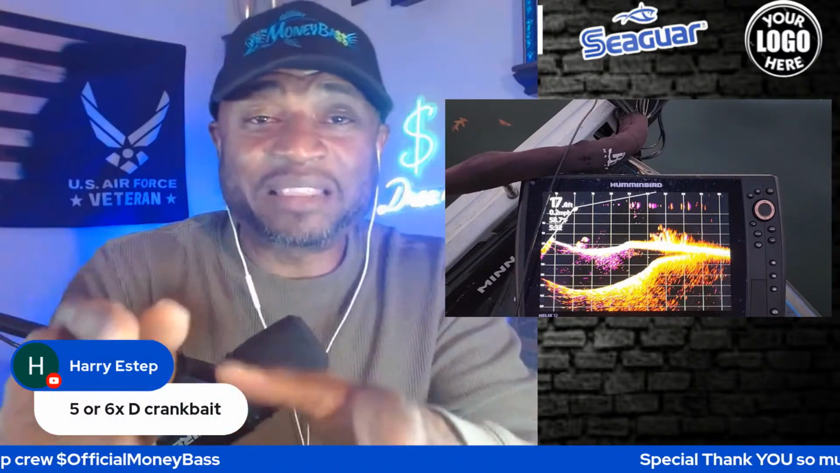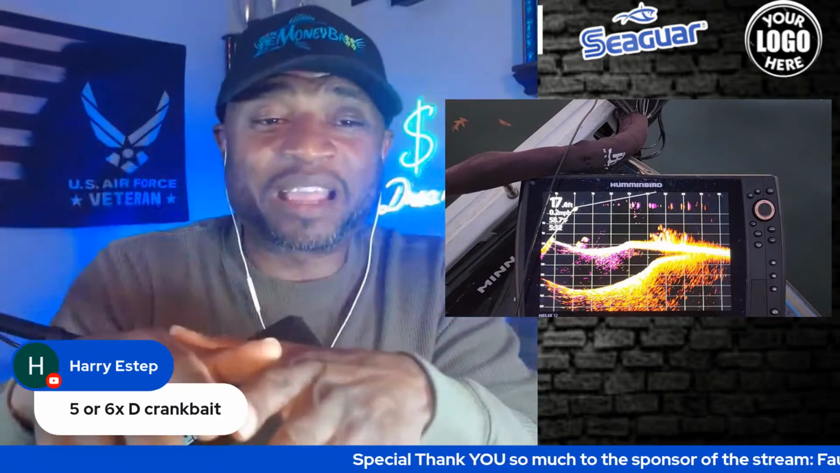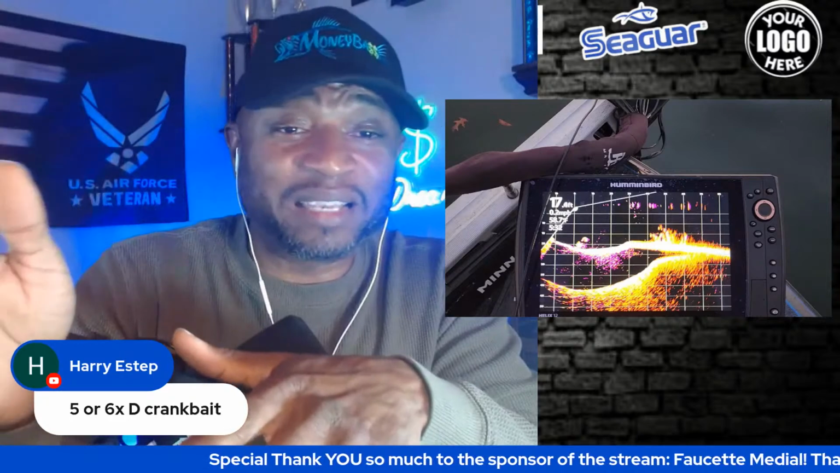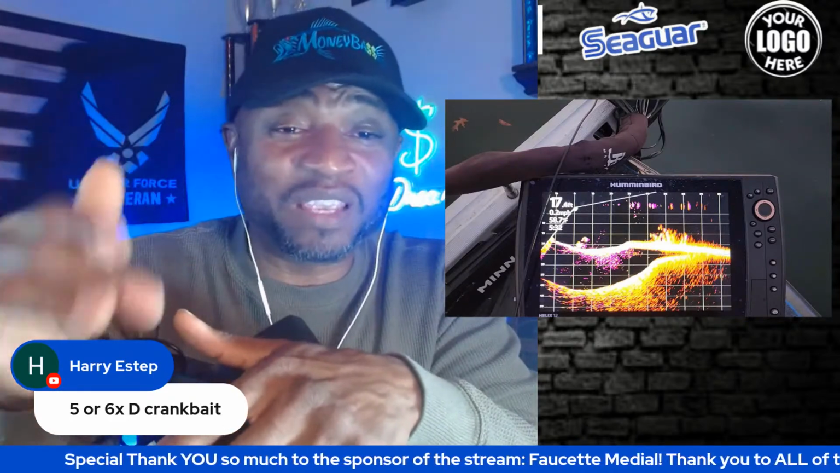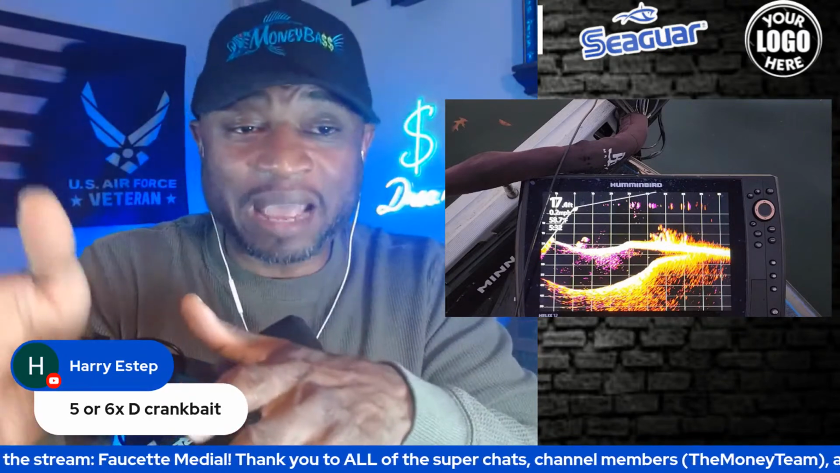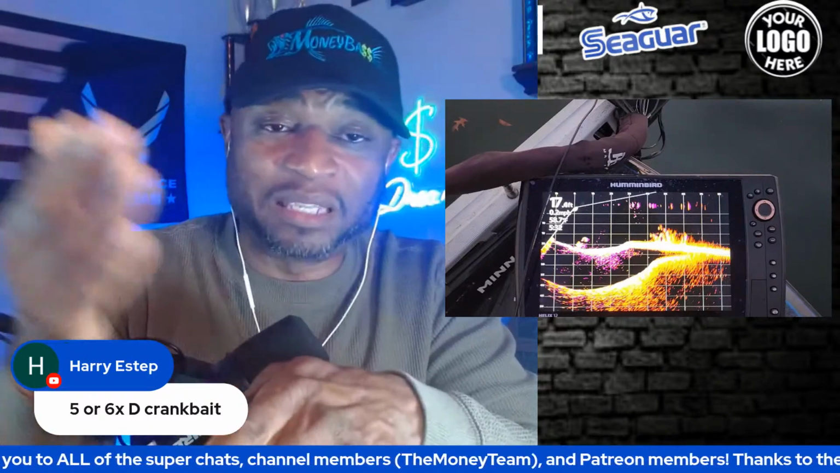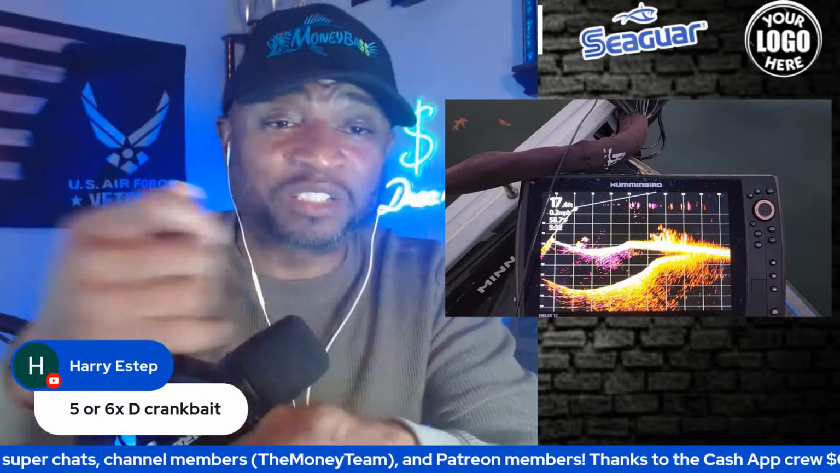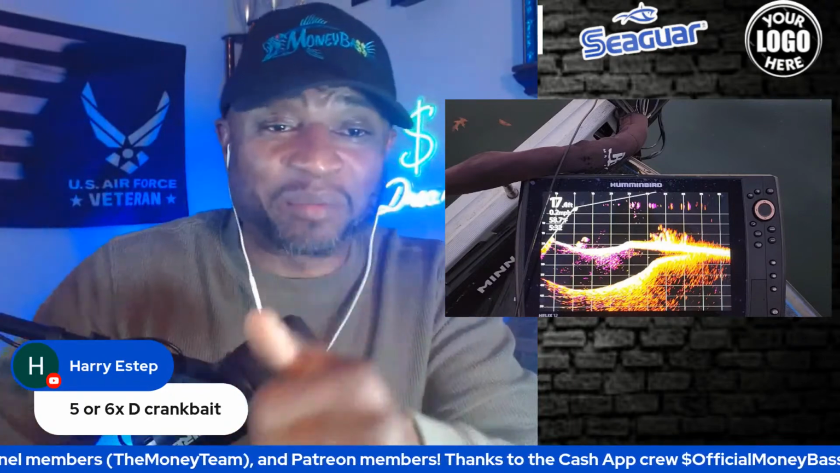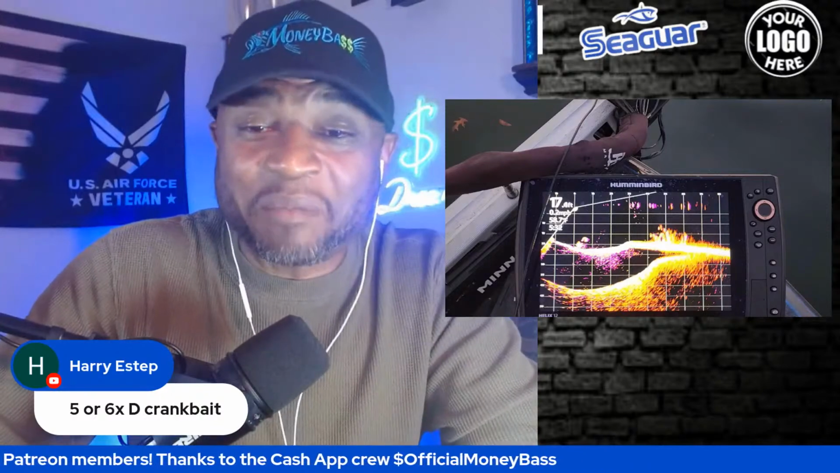Now, the other great thing about it, guys, whenever you have these live imaging systems, when you throw that crankbait out there, you can actually see if that thing is running right at 10 feet, 15 feet, or where it peaks out at as far as going down. You can actually gauge it to where if you want to tap that brush pile, stop it and let it float up, kind of hit that brush pile as you reel it and stop. I mean, it's great, guys. So yeah, a crankbait, that might work. That might get them out of there.